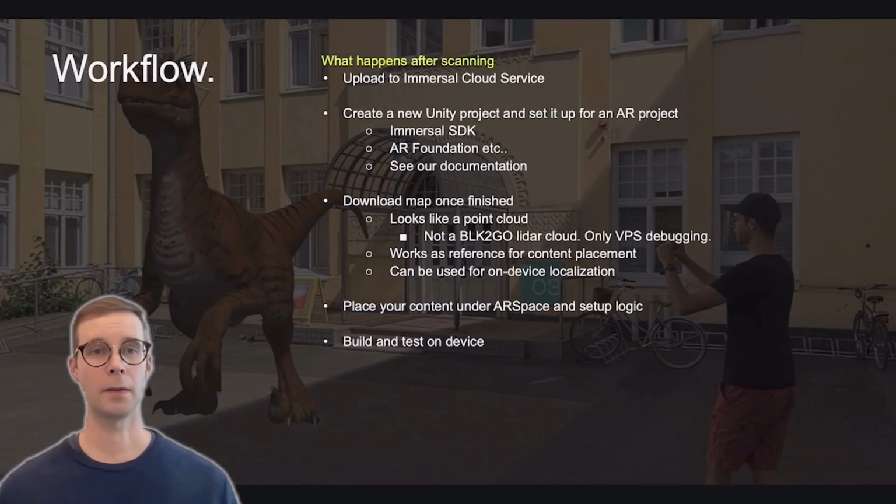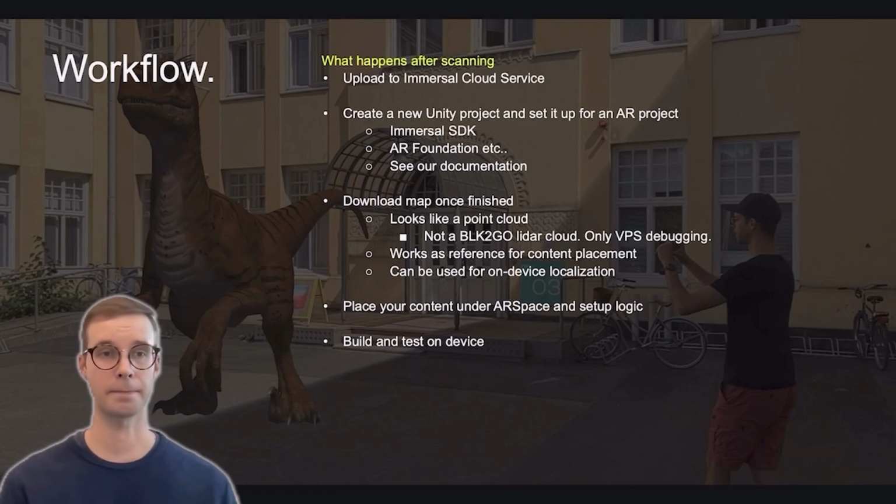A quick reminder of the workflow. What happens after you have captured the material? I'm sure many of you are familiar with this, but just as a reminder, once you have done the scan, especially with the Leica BLK2GO, you've got this beautiful raw B2G data file. Our service is directly compatible with that data. So we upload it to our developer portal, and after the processing is done for the raw capture file, it's basically the same workflow as for any map in Immersal service.